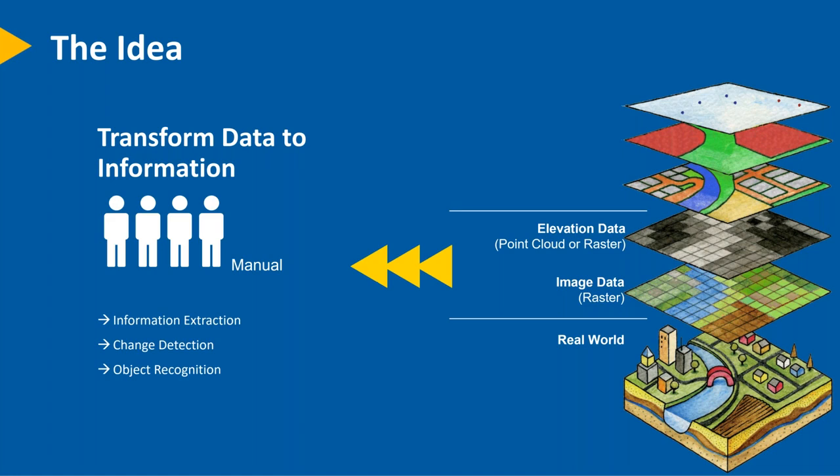Traditionally, though, this has been a manual process. So we go into our, let's say, aerial photos, we're looking for forested area, we go in, we digitize these areas, see it in the photo, but it's required a manual operator, an expert, to go in and actually do the information extraction, the change detection, or even object recognition.